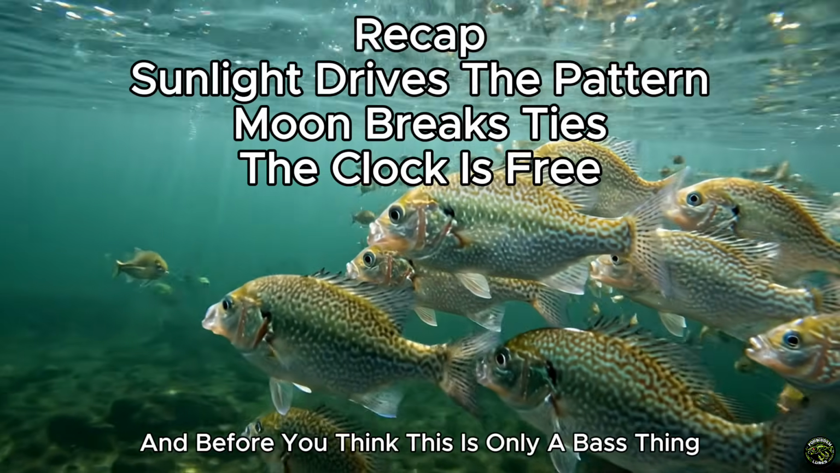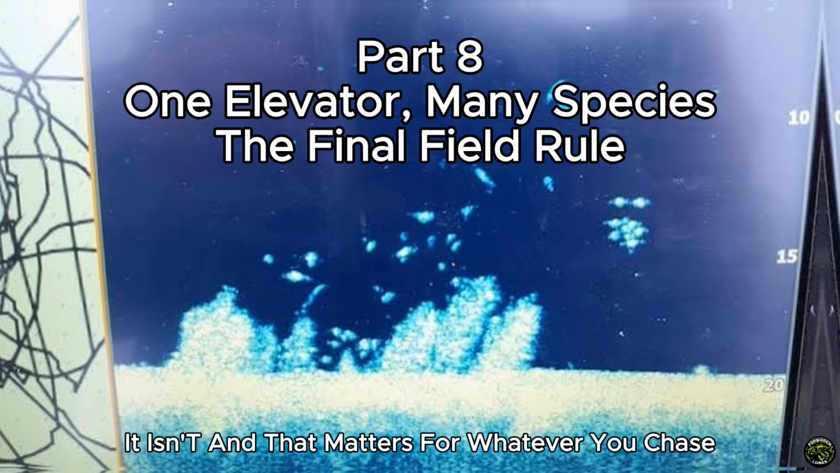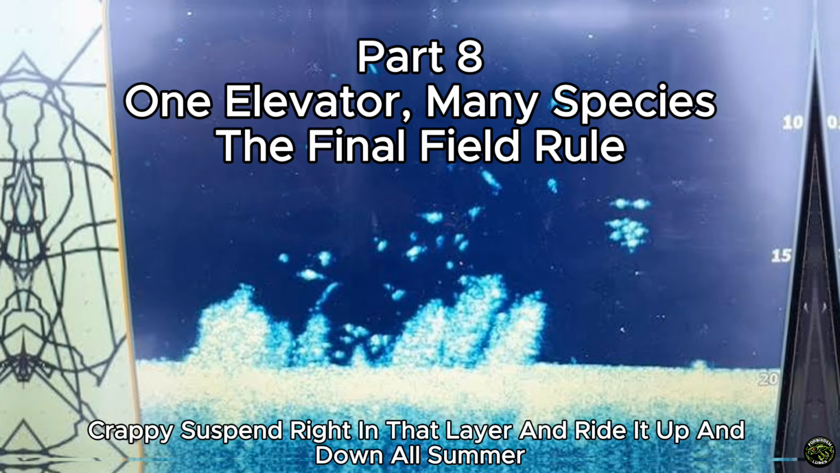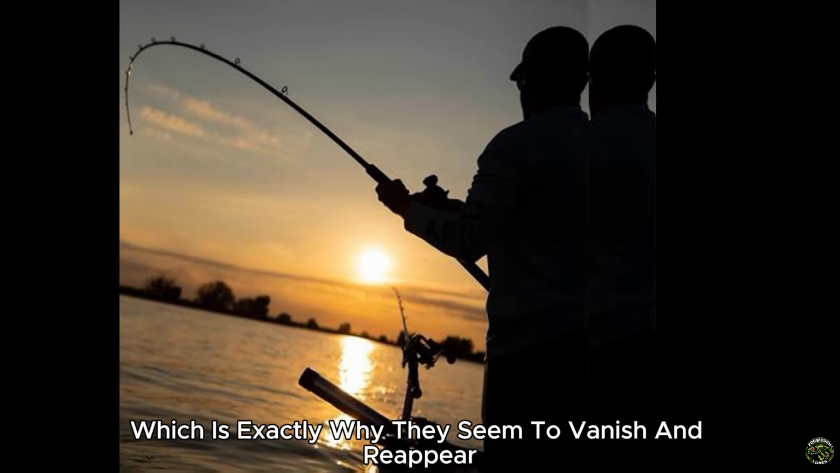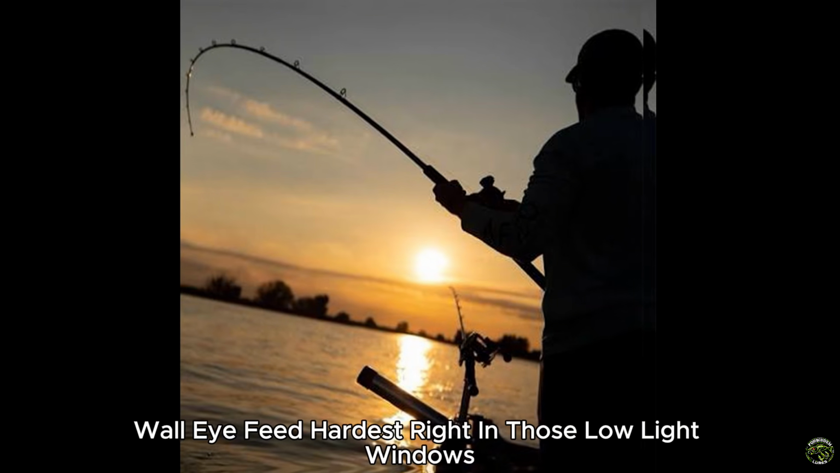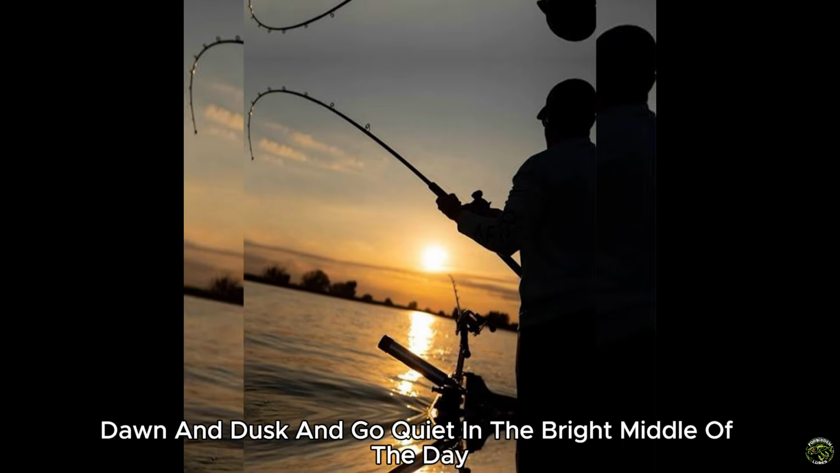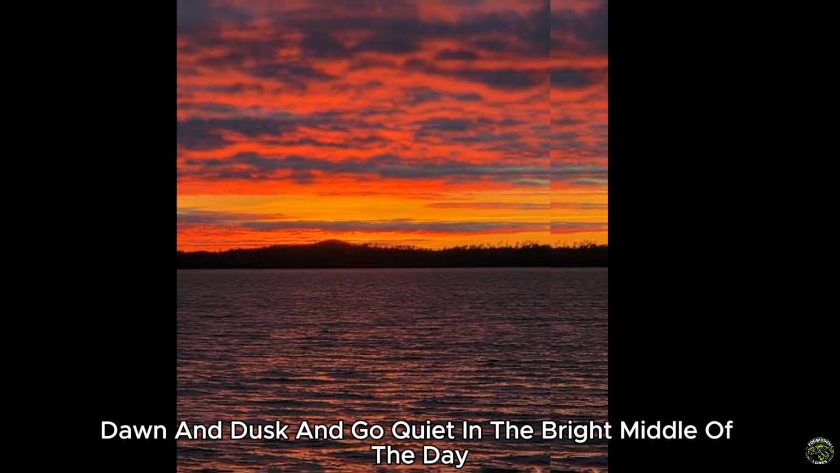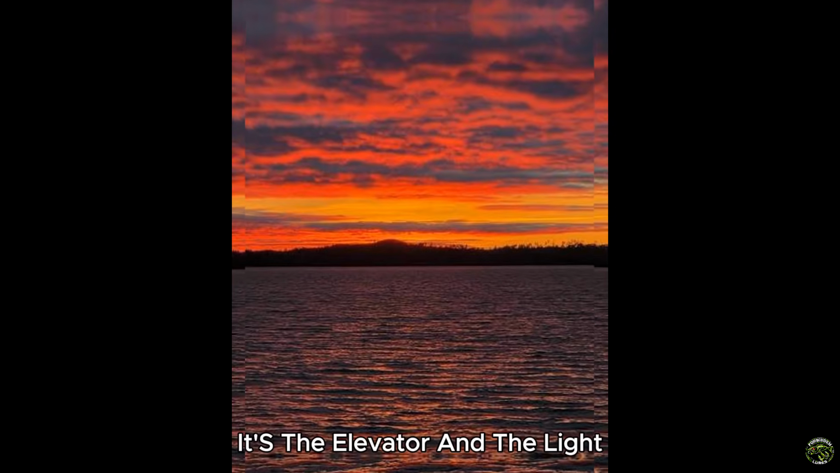And before you think this is only a bass thing, it isn't, and that matters for whatever you chase. Crappies suspend right in that layer and ride it up and down all summer, which is exactly why they seem to vanish and reappear. Walleye feed hardest right in those low-light windows, dawn and dusk, and go quiet in the bright middle of the day, and now you know it's not their mood, it's the elevator and the light.